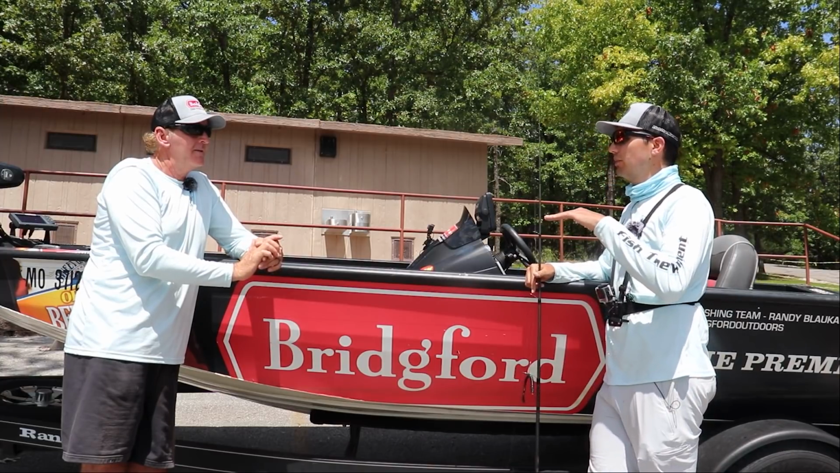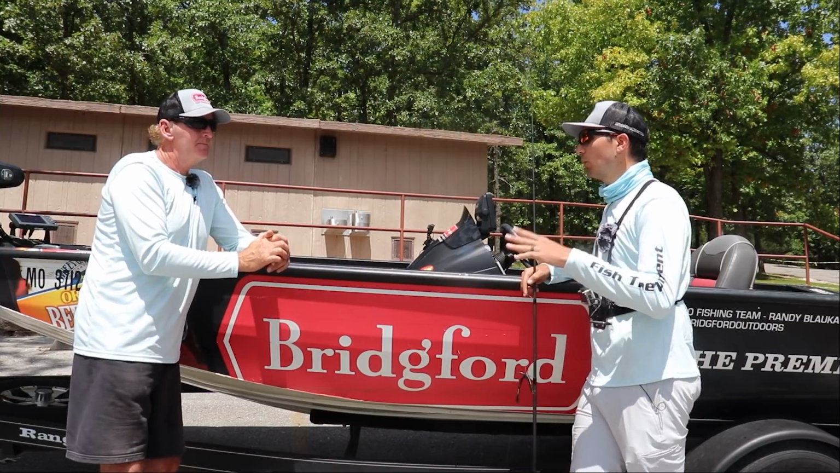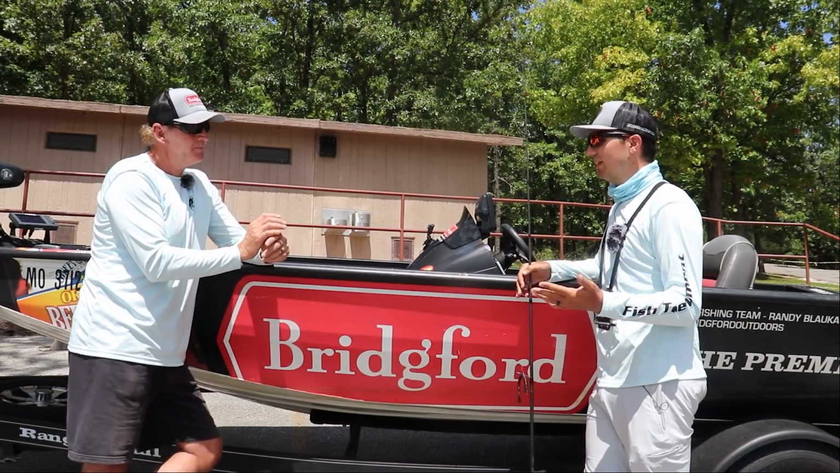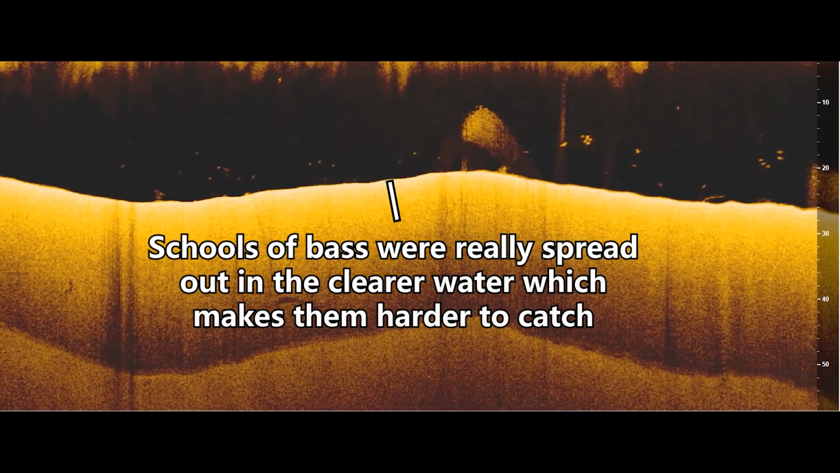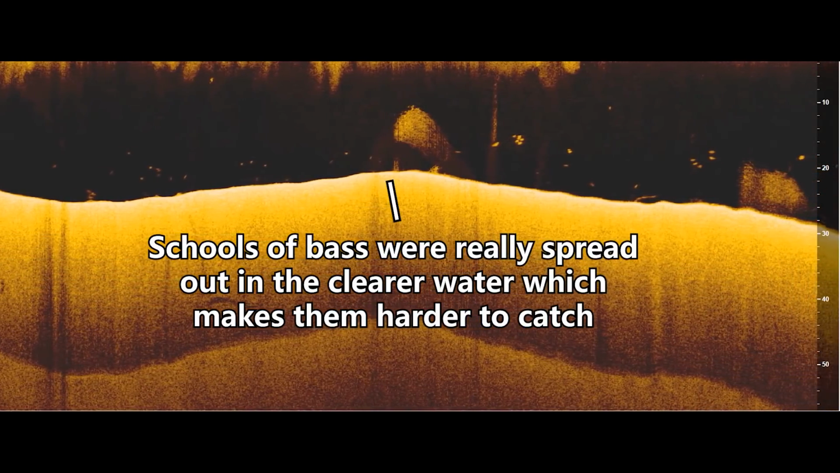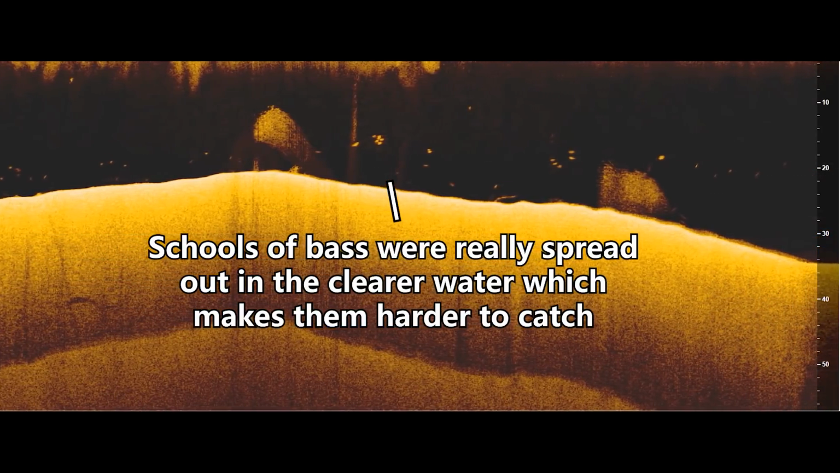And I thought the bite was going to be somewhat better as I went further down the lake, getting to that clear water, like what we were doing last week. But there just wasn't anything out there. Those schools looked very spread out. And in my opinion, those schools were probably well grouped together and schooled up 2 to 3 weeks ago.